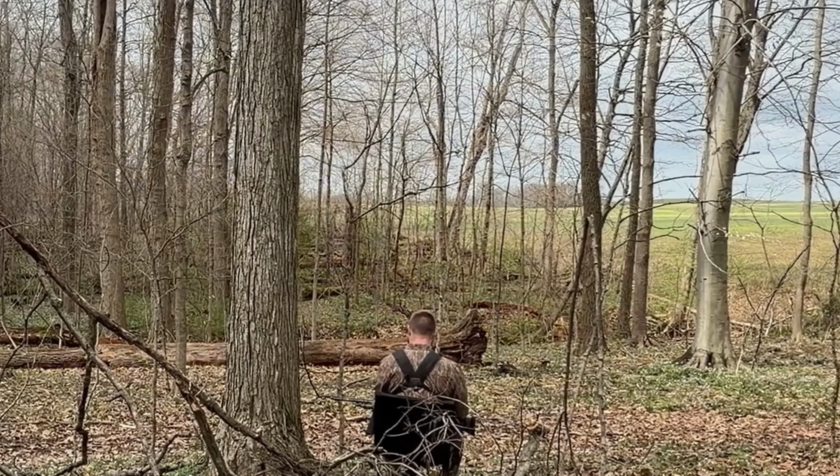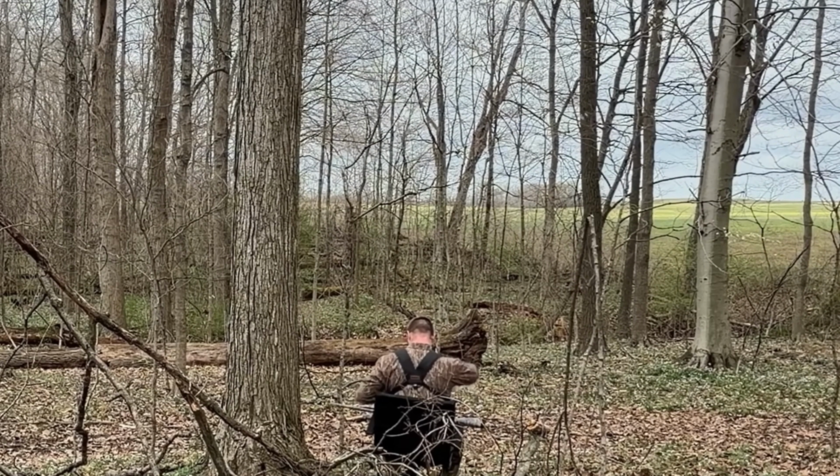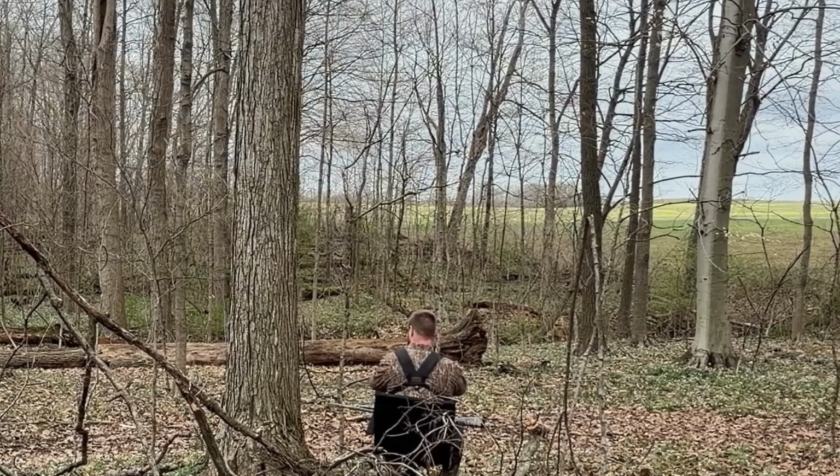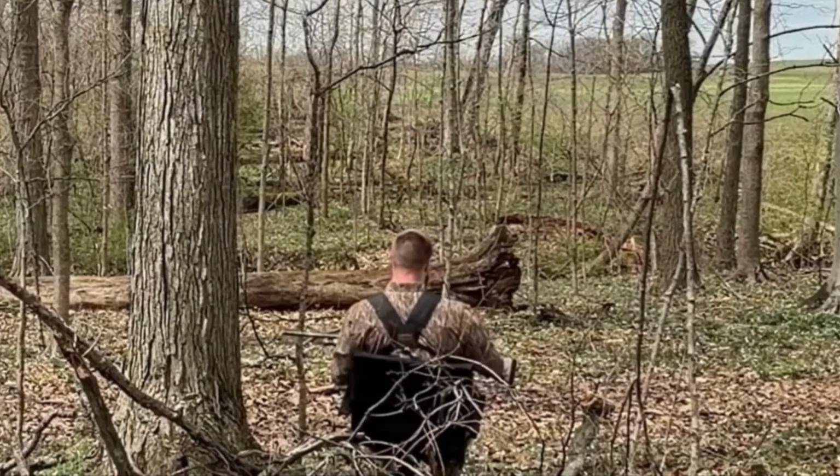Definitely hit him. Let's see how far that shot was. Heart's pumping, baby. Looking about 40 yards. Dang, that was exciting, guys. Heck yeah.